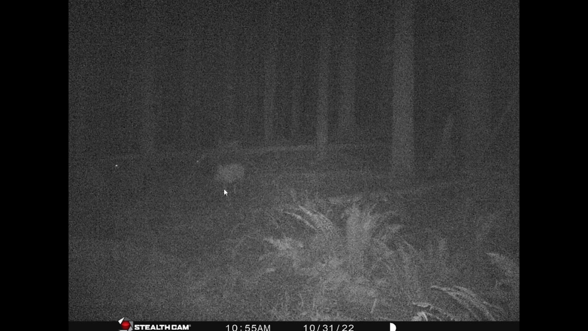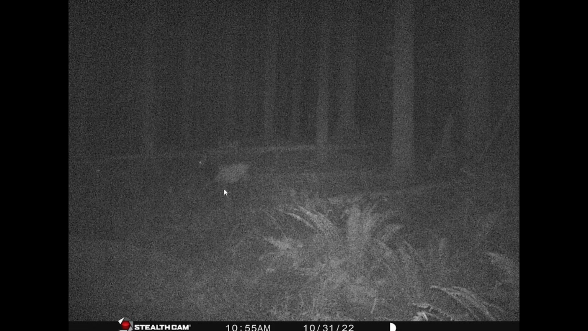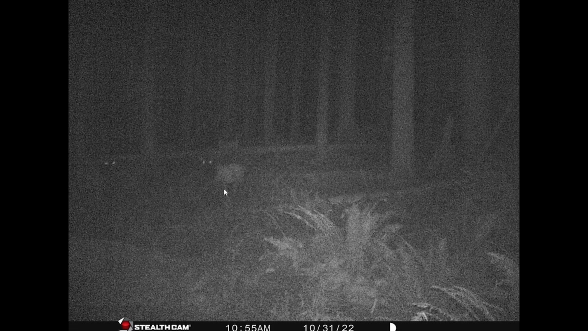So I want to pull your attention towards the center of the screen where the arrow is. There's an elk there. Clear as day, that's an elk. And you can see how the fur of that elk absorbs the infrared from the night vision of the trail cam and reflects it back. Clear as day. There's another picture. There's a little movement there. That's clearly an elk. It's looking at the camera. The fur is very bright.